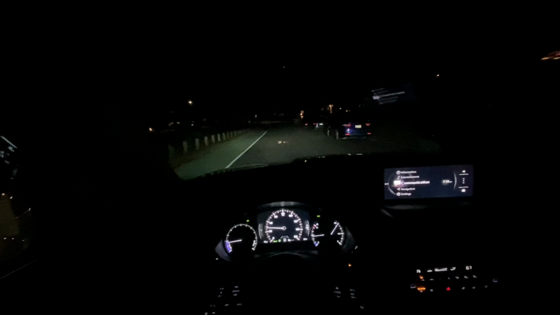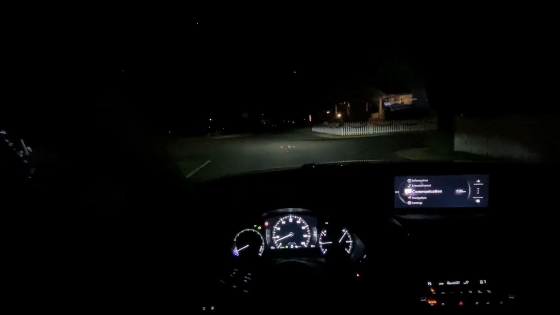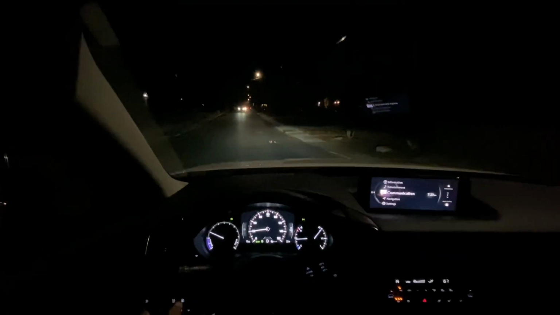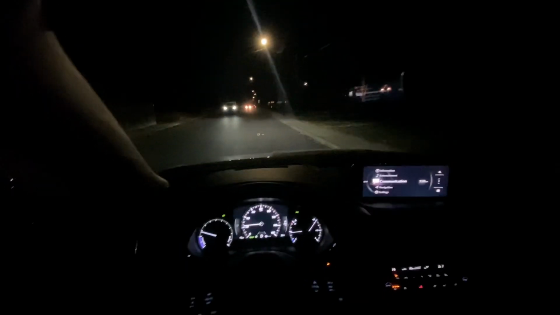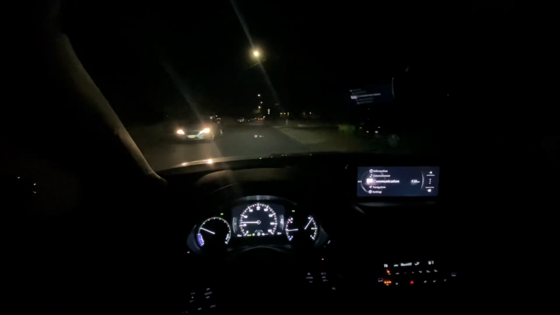Now, to me, the real beauty of this CX-50 hybrid is the fact that you're getting all of the benefits of a RAV4 hybrid with respect to longevity, reliability, low cost of ownership, but you are getting the driving dynamics and the steering feel of a Mazda. And to me, that is just the most perfect combination, because the RAV4 is just a little too soft for a lot of people, including myself.